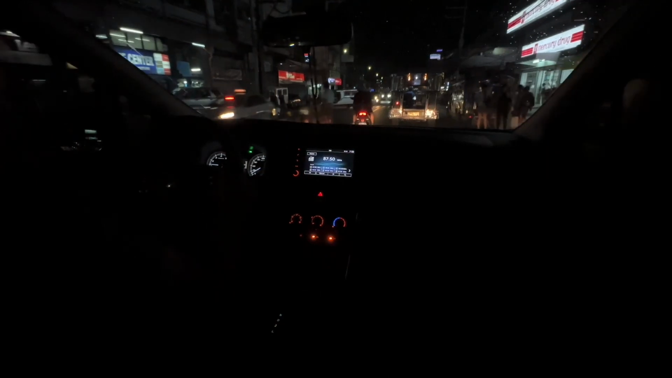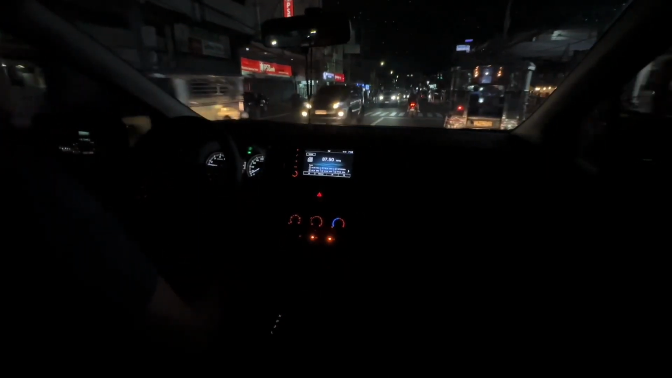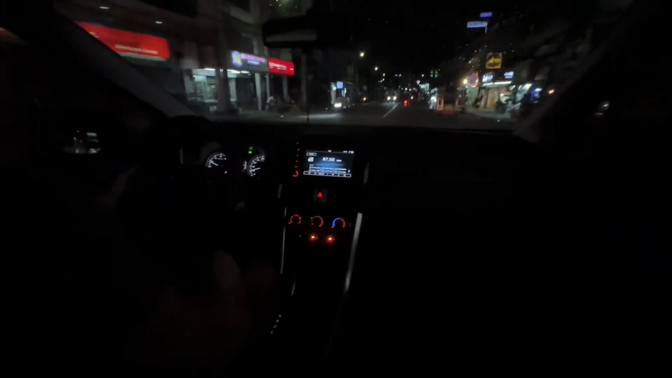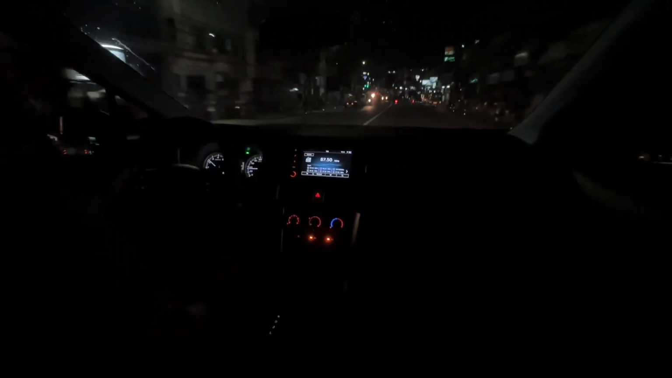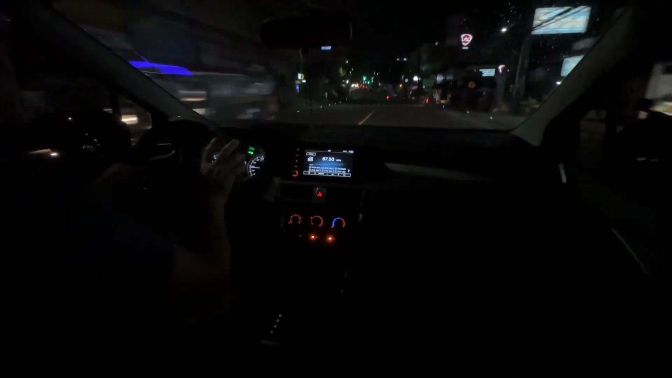And good thing, hindi naman sa pangbabash, but the reason why we switched from a sedan to Xpander is because we wanted to have higher ground clearance since bahain nga dito sa Metro Manila, and we are sort of a big family, so we opted to choose the Xpander 2023 model.